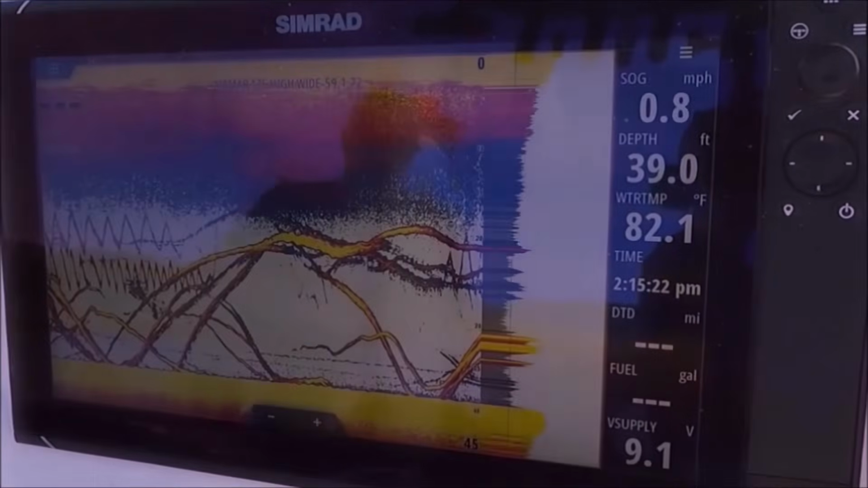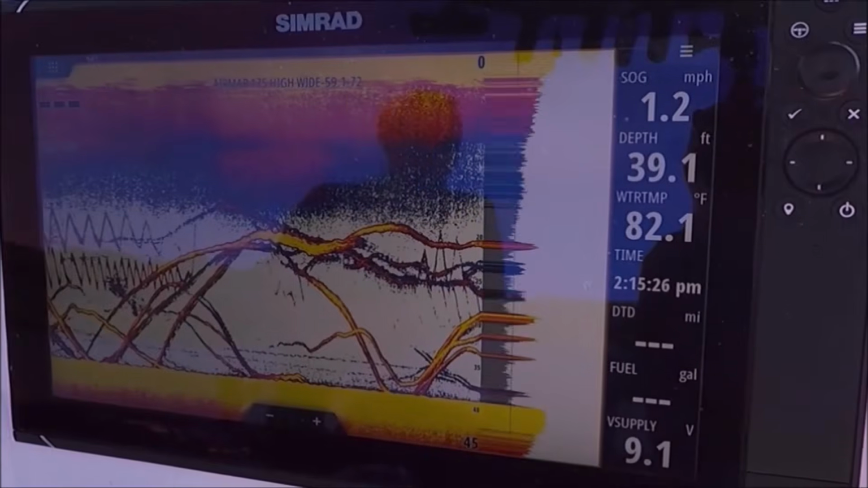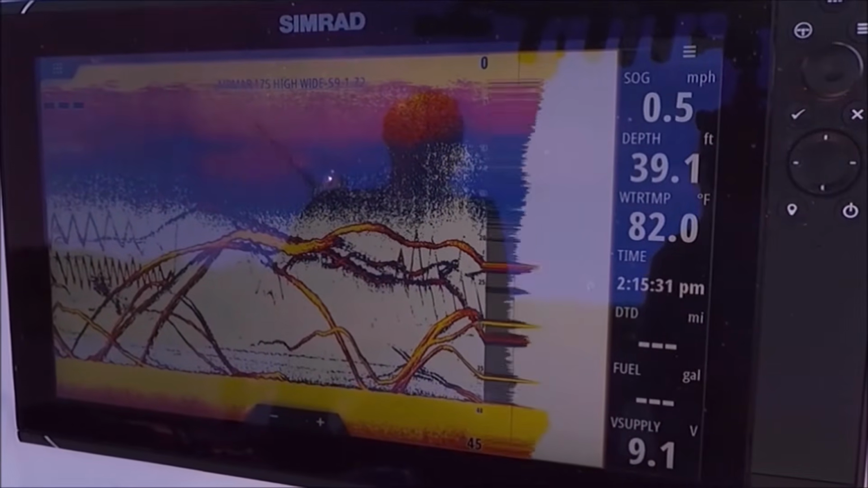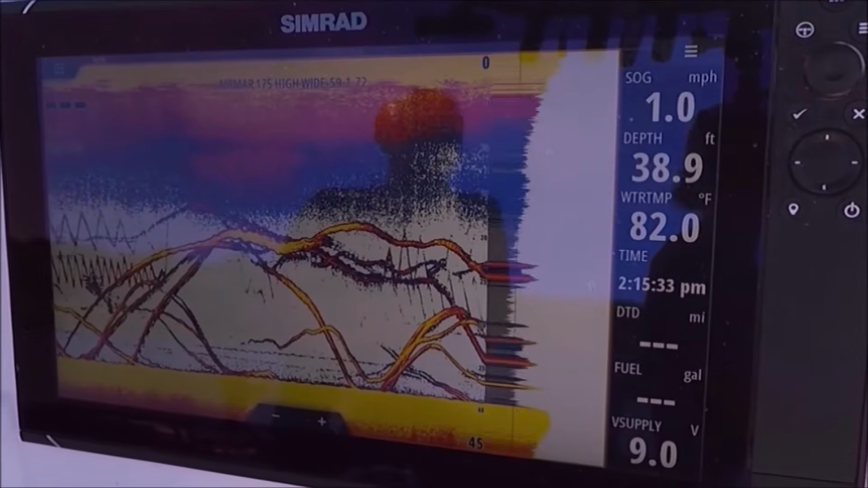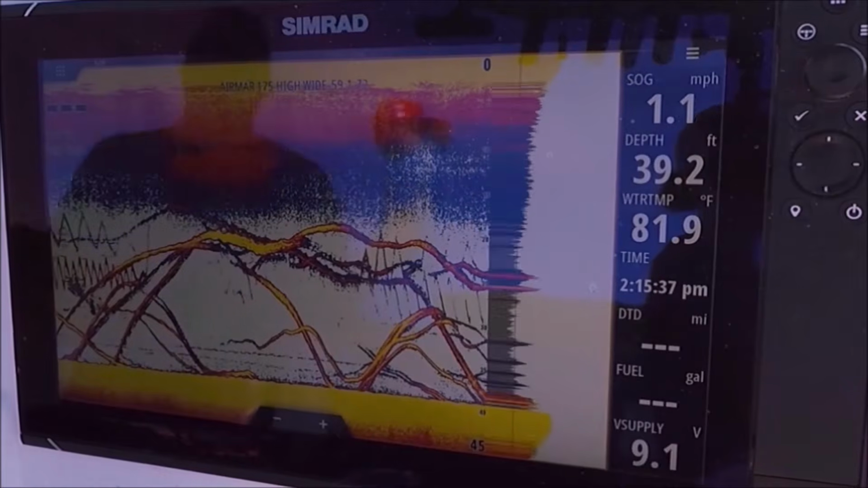Look at that. That fish is coming up fast right there. Three or four of them, two or three. Someone's gonna whack one right there. They're racing up to get it. Right back down.